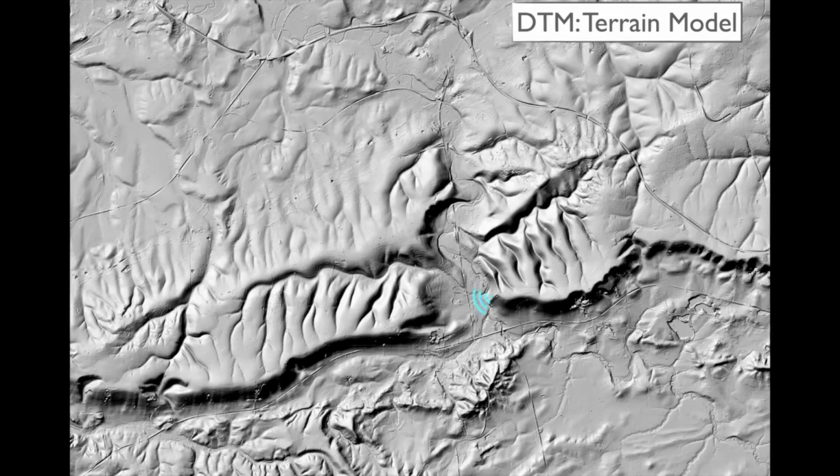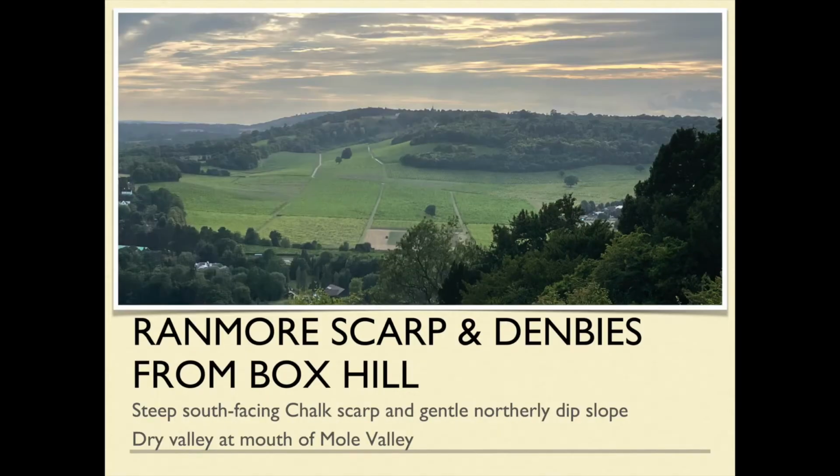We're going to start with looking at a picture from Box Hill here, across in this direction. This is Ranmore Scarp. So Ranmore is up here. This is Denbies. Richard mentioned that. You'll be seeing more pictures of vines. But the important thing here is that here is a steep scarp running down, and then the gentle dip slope of the chalk as it goes off to the north.